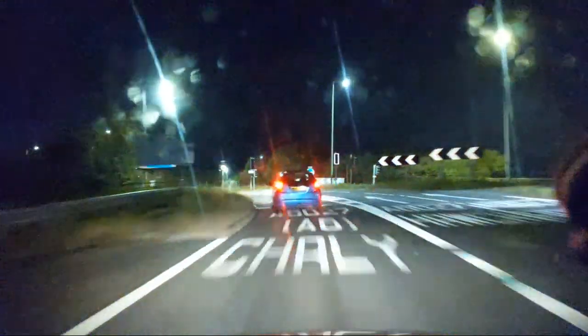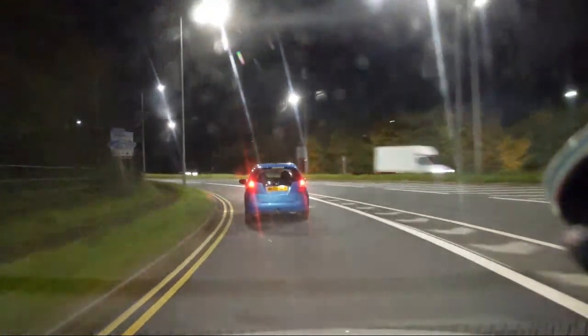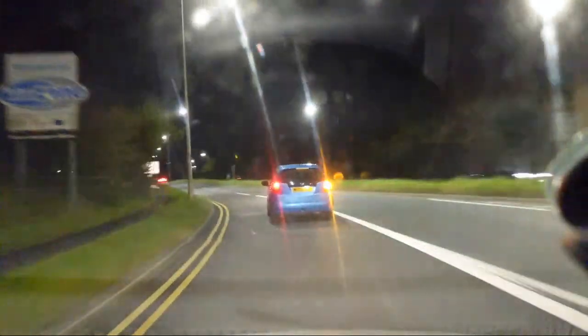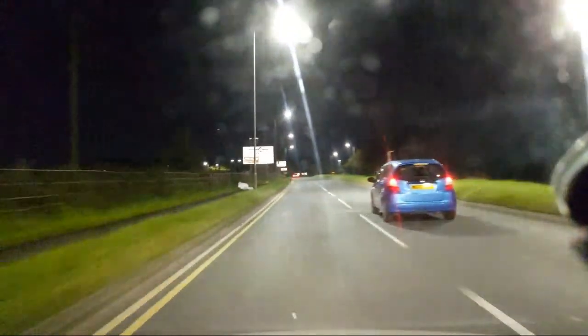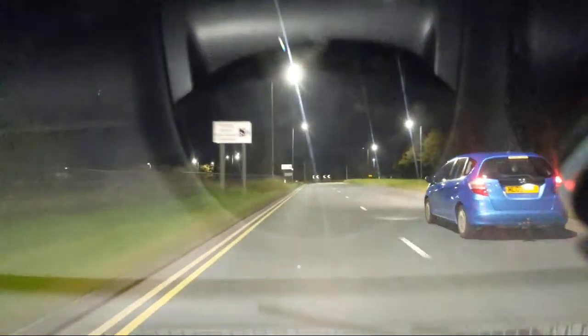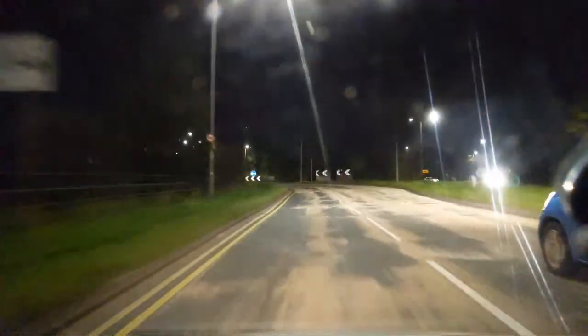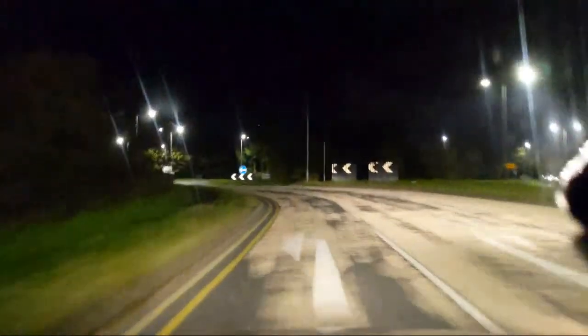Through the water. That water's there all the time, no matter what is going on in the world. And they braked a little bit more than I anticipated them doing. Right, they're going that way, so I'll go the other way. I've not been this way for a while. So we'll go left, doing 40. To do a little dab on the brakes, to be fair. Oof. Some of these roads are shocking.